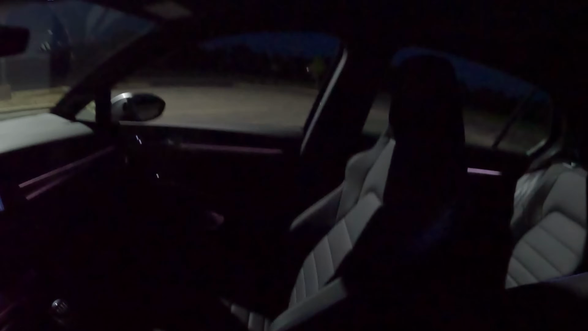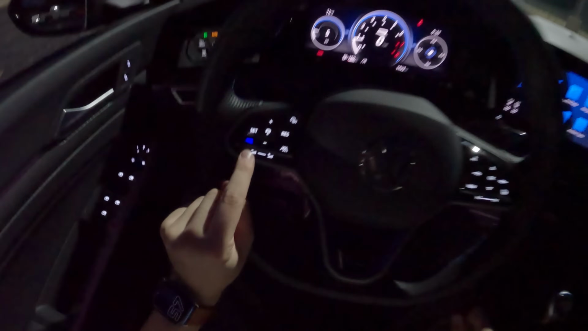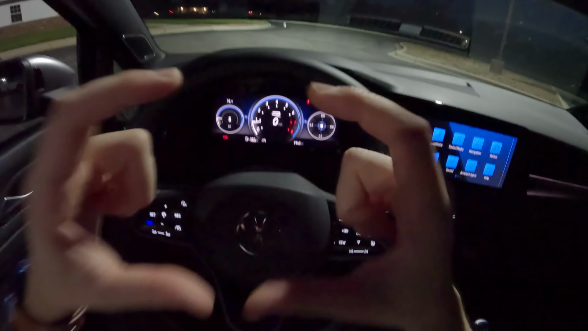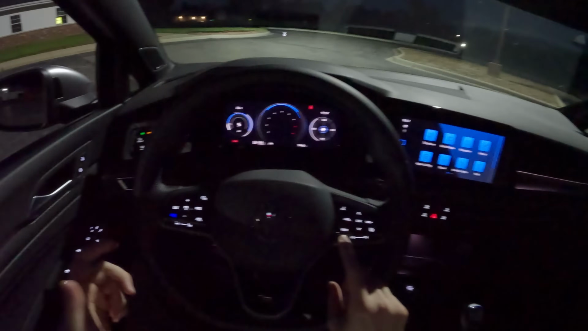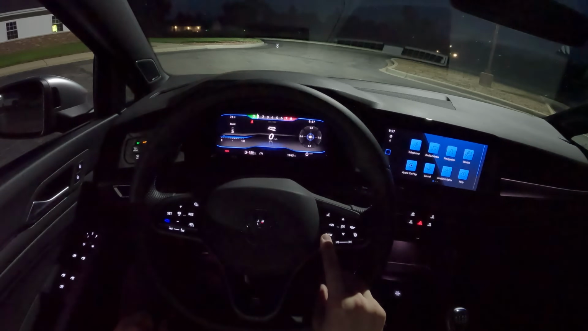But a lot of things in here do still remind you that you are in a hot hatch. Perforated thick leather steering wheel, an R button on the steering wheel, 6-speed manual transmission. I've got my boost gauge, I've got my G meter, I've got my big central mounted tach here on the digital cluster. But if you don't like this display, there are like 6 other ways you can see this cluster, and they all look pretty dang nice.